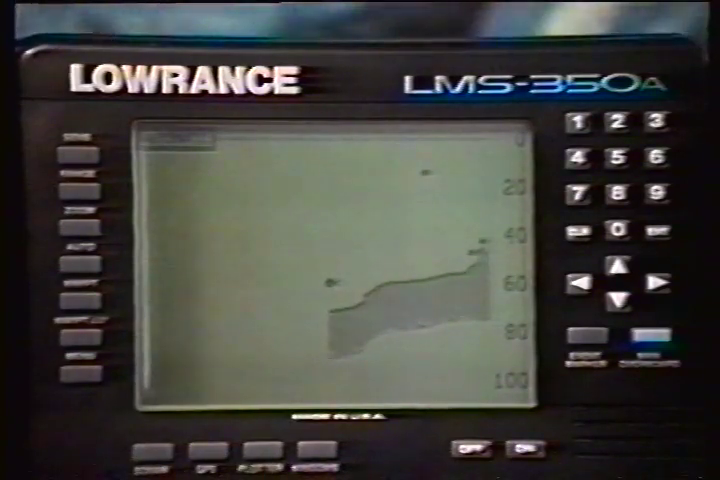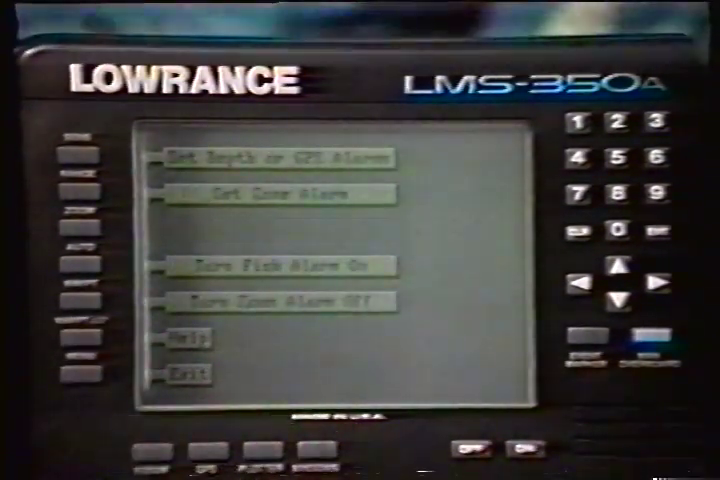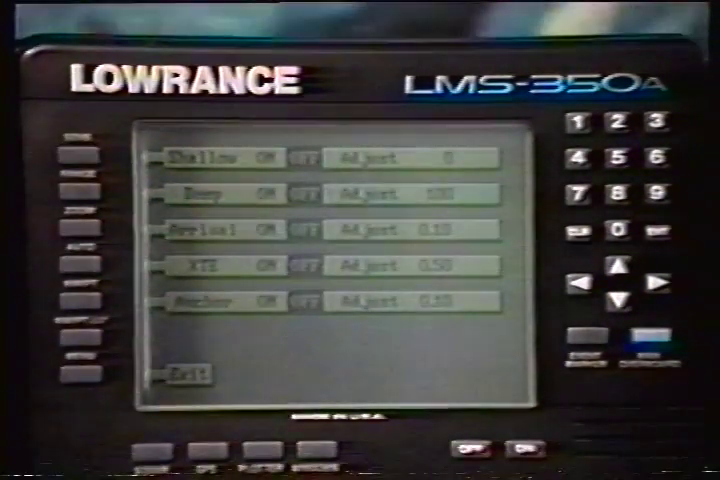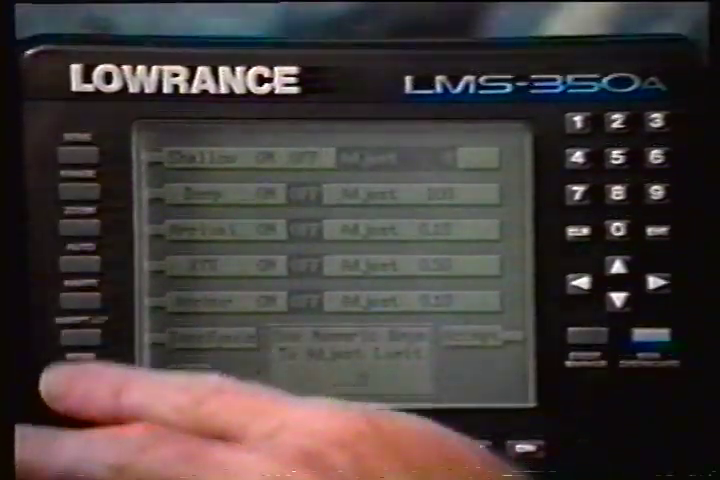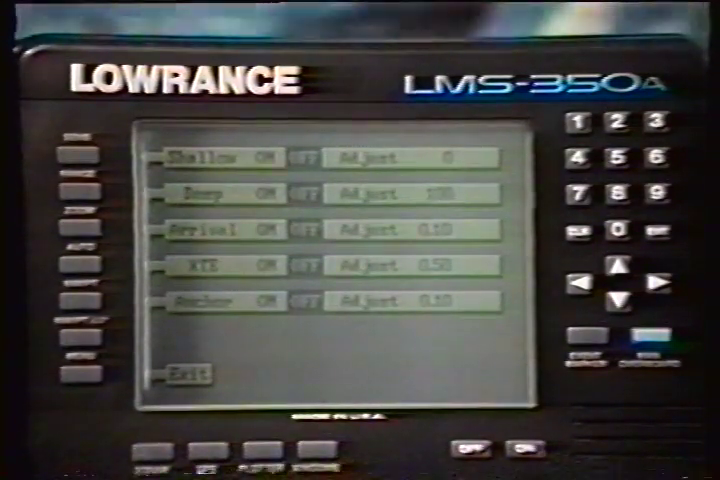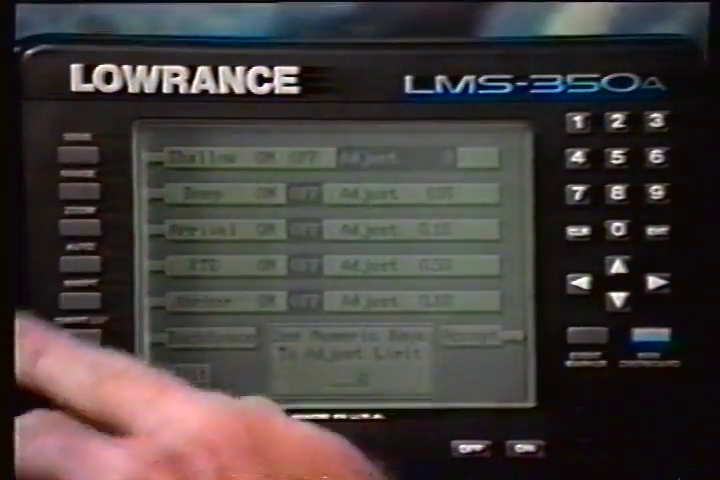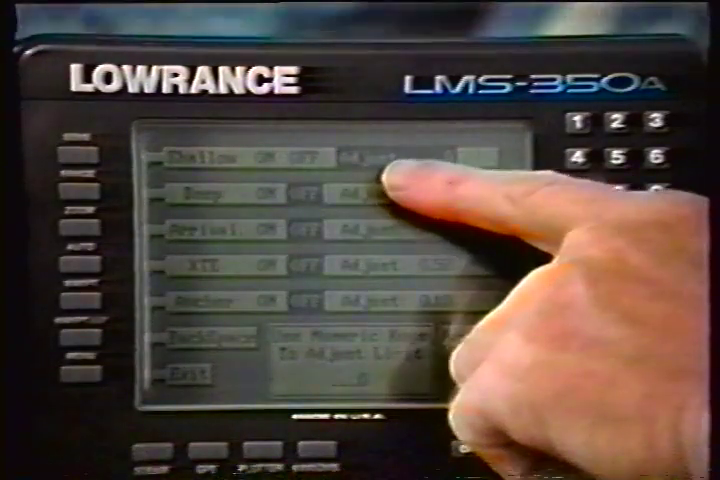To set the depth alarms, first press the menu key and then press the key next to the Adjust Alarms label. Now press the key next to the Set Depth Alarms label. To adjust the shallow alarm, press the key next to the Shallow label. To adjust the deep alarm, press the key next to the Deep label. Both alarms adjust identically. We'll use the shallow alarm as an example. Pressing the key next to the Shallow label moves the black box from the off position to the adjust position.